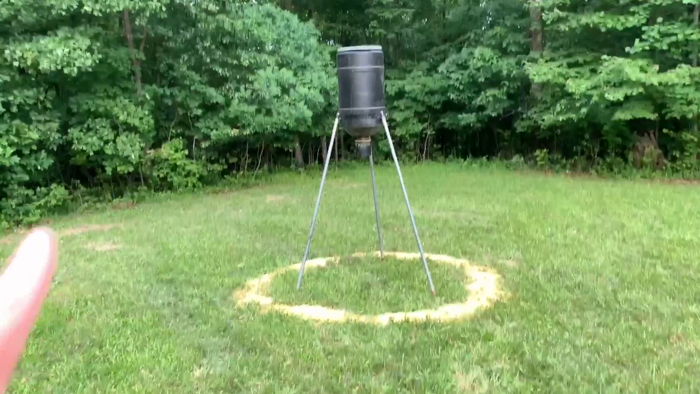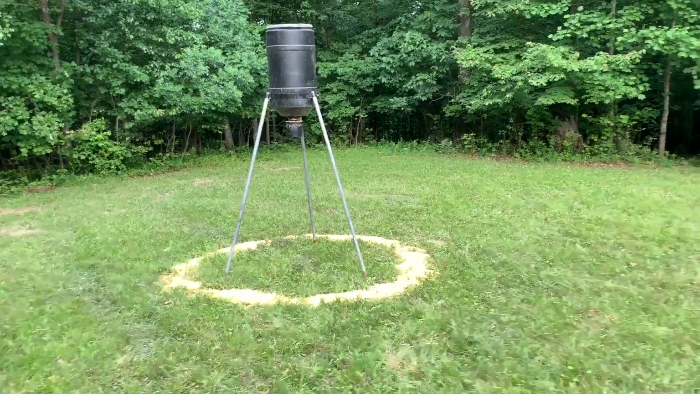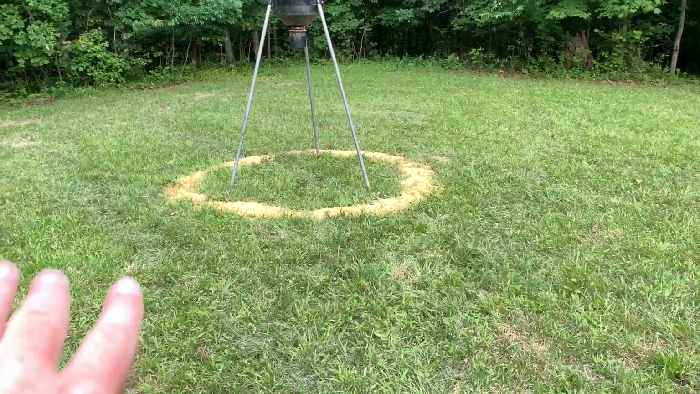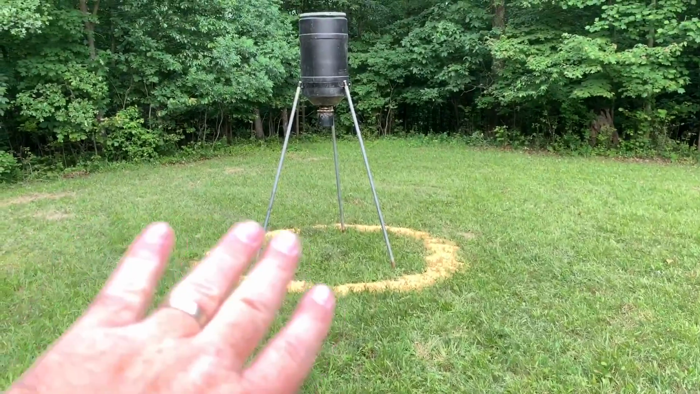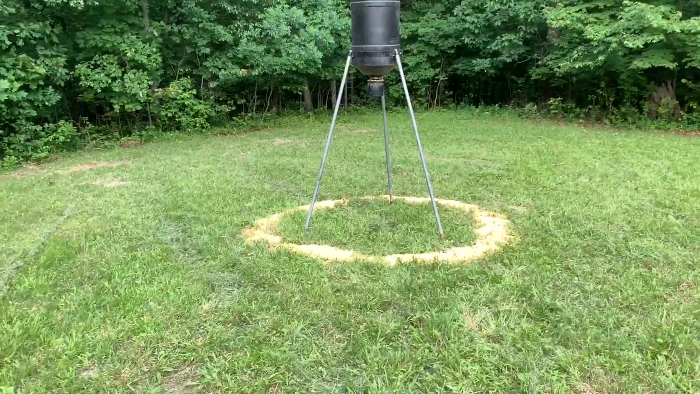All right, everybody, so I got my feeder set up. I got a kind of a starter, 100 pounds around the perimeter of it. That'll get those deer in here, really working that grass down, keep it pushed down so that when the feeder spreads the feed, it'll be more ground level. I put it where I did.